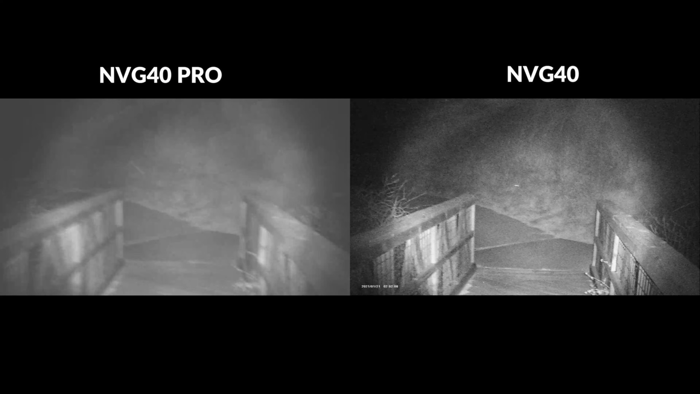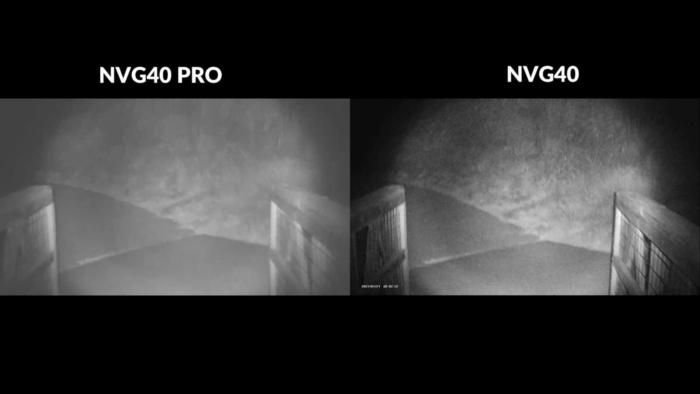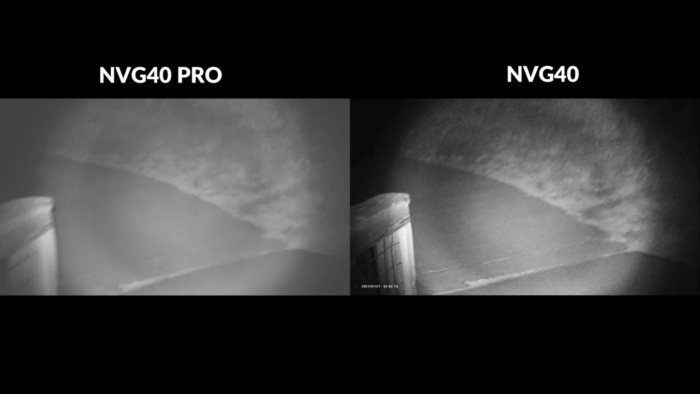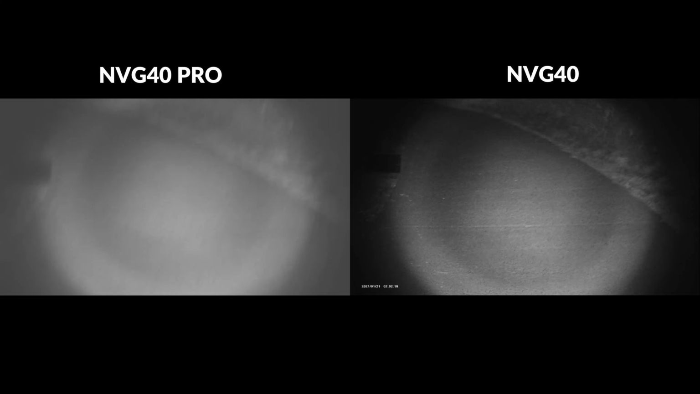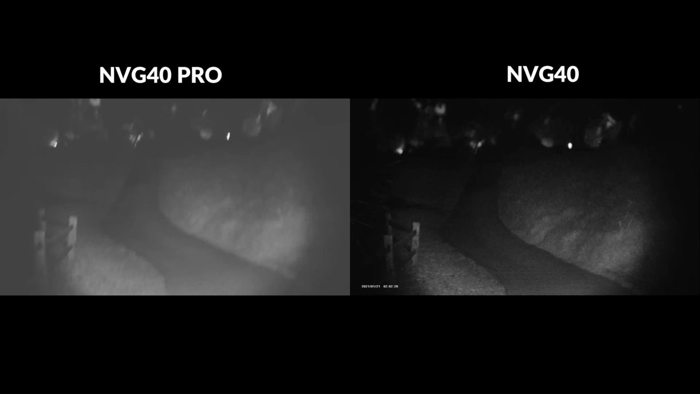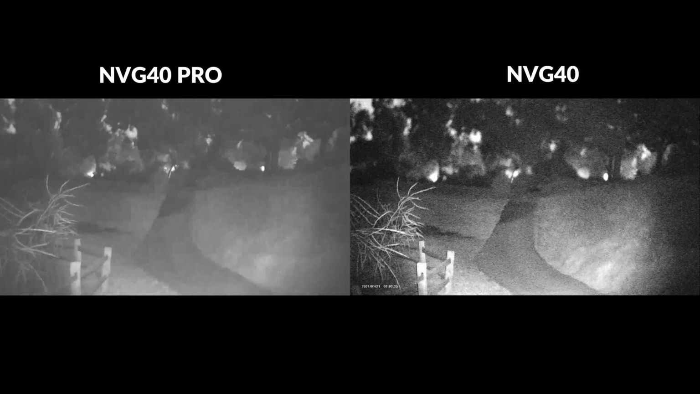Both of these devices do have the ability to record video and photos directly to a micro SD card, which is a nice feature. At the moment the footage on the left was recorded to the NVG40 Pro in 4K, and on the right is the footage from the NVG40 in 1080p, and both of these devices are recording in black and white at the moment.